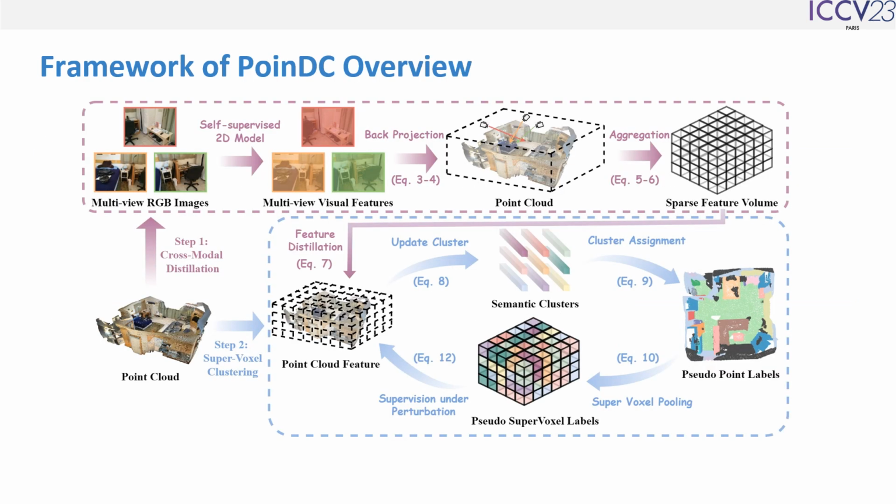The next figure shows the framework of PointDC. Briefly, PointDC is divided into two steps. The first step is Cross-Modal Distillation. The second step is supervoxel clustering. Next, I will detail these two steps.